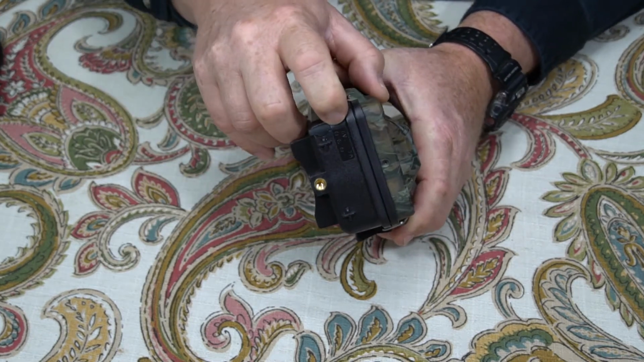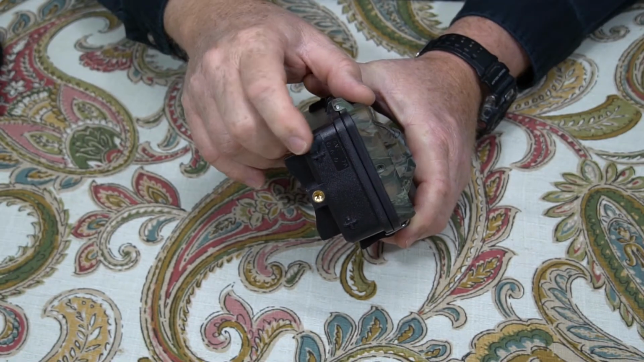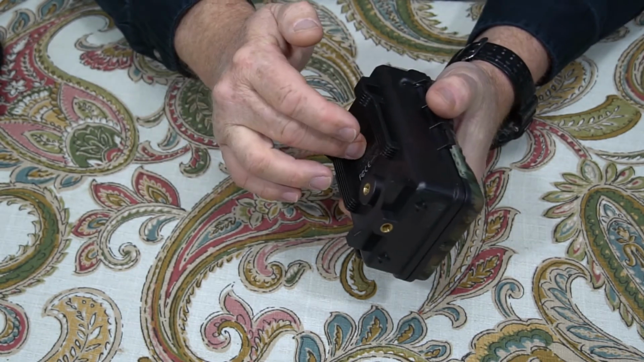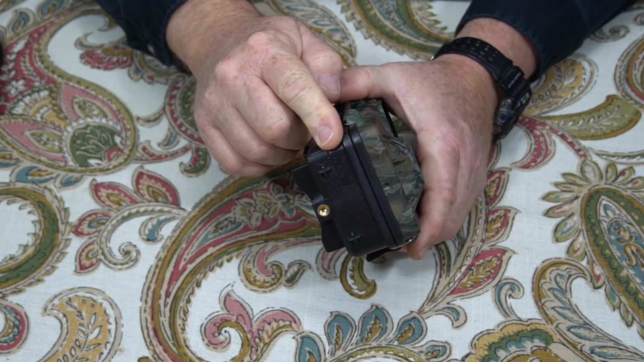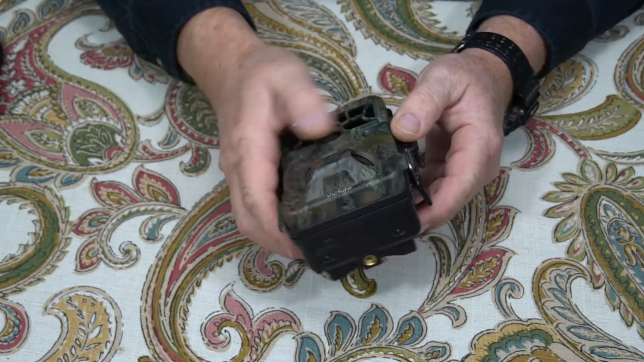There is one surprising feature with this camera, and I'm going to try to zoom in on it here. You see this right here? It says 6 volts. This is your power port, and it says 6 volts. That's kind of odd, guys, because this uses 8 batteries, which means it's running off of 12 volts. So this suggests that the camera can run off of both 6 volts and 12 volts. That's pretty unique. I've not seen that before.